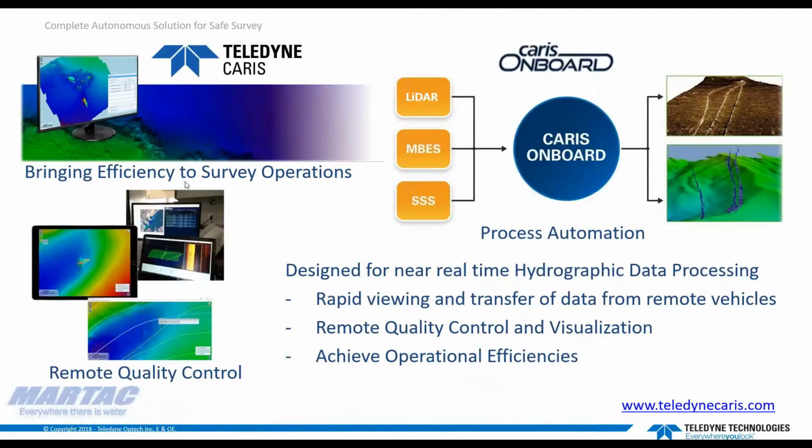So I'll move on now to Onboard. As you just saw, we have an unmanned vessel set up to collect data from multiple sensors. CARIS Onboard is the automation tool installed on a vessel that takes the sensor data and runs it through automation and routines to push out products to the remote observer or processor. By automating data processing on the platform and using a web application to remotely monitor those results, we can improve data QC, reduce deployment times, and minimize any processing backlog.